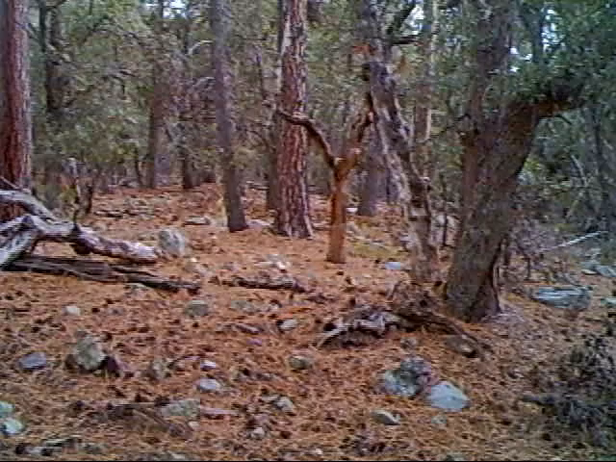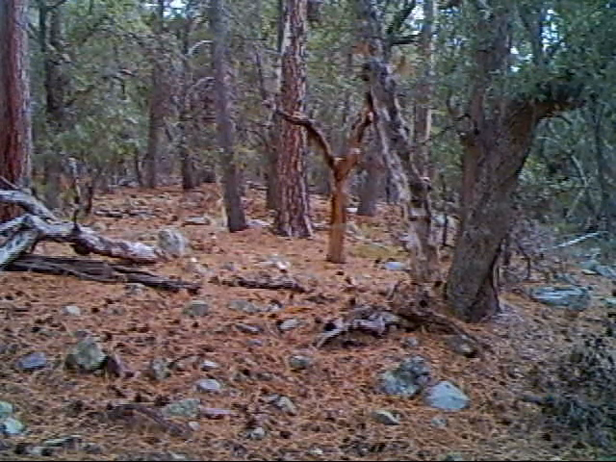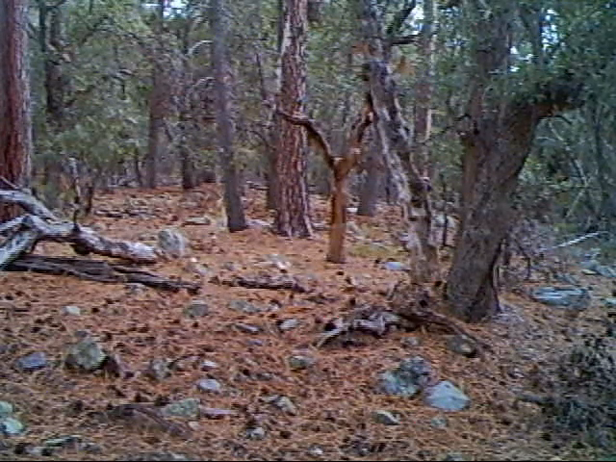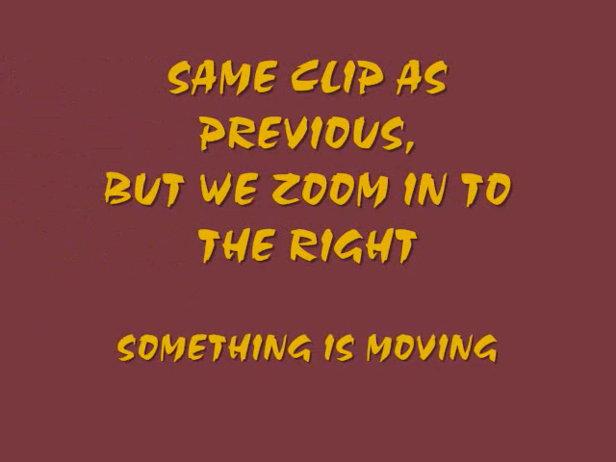On day 7, we get an unknown target. We don't see hardly anything in there. Nothing's moving. And again, this is video. This is not a still photo. Same clip as before, but we saw a little bit of movement, so we zoomed in to the right, and something back there in the bushes is moving around. You can see some very slight movement in the bushes. Again, we have no clue as to what this really is, but it's dark and it's black.